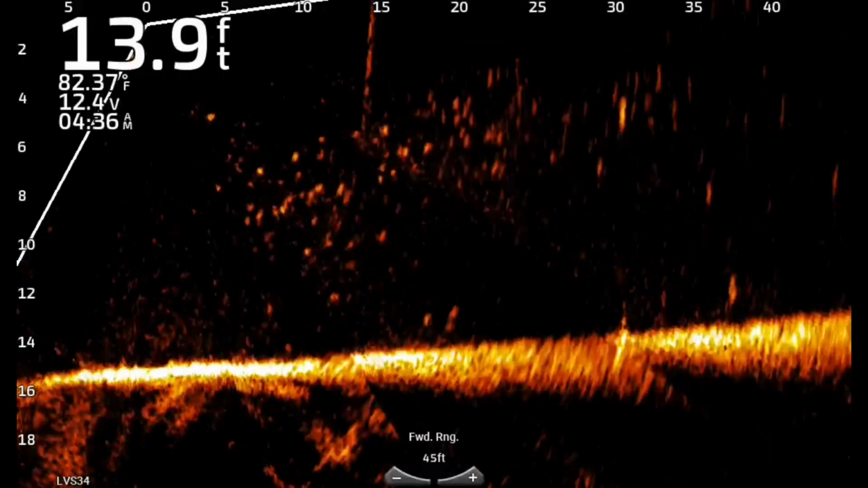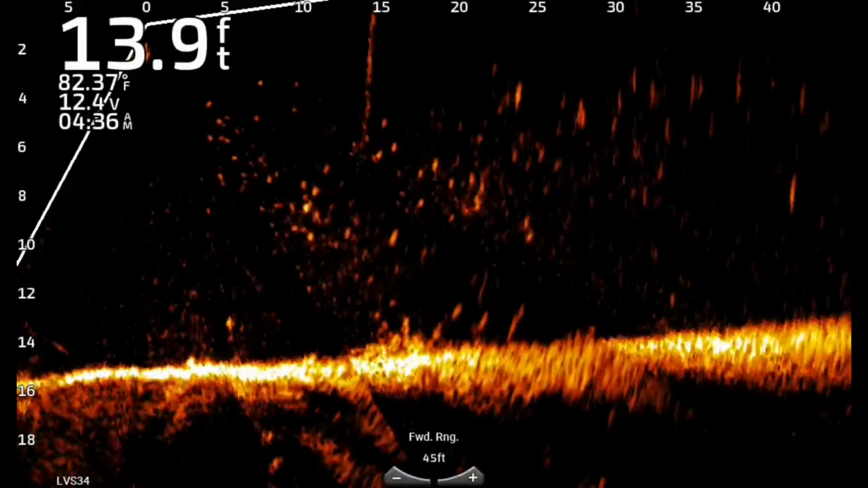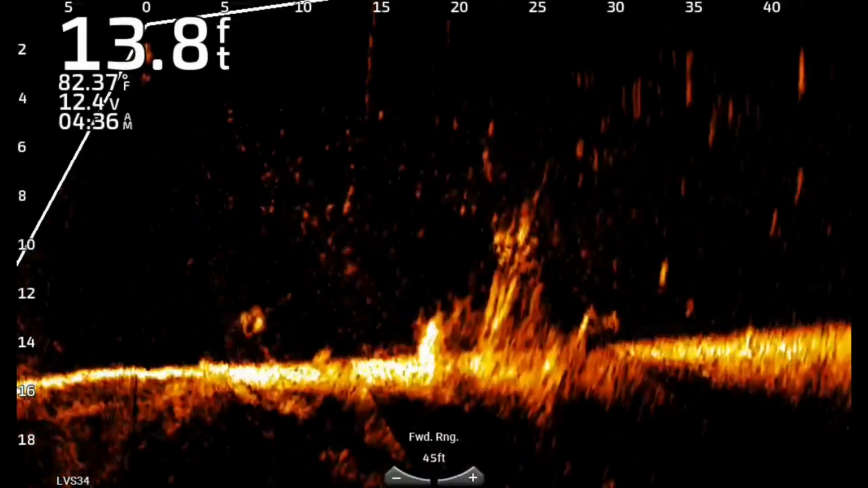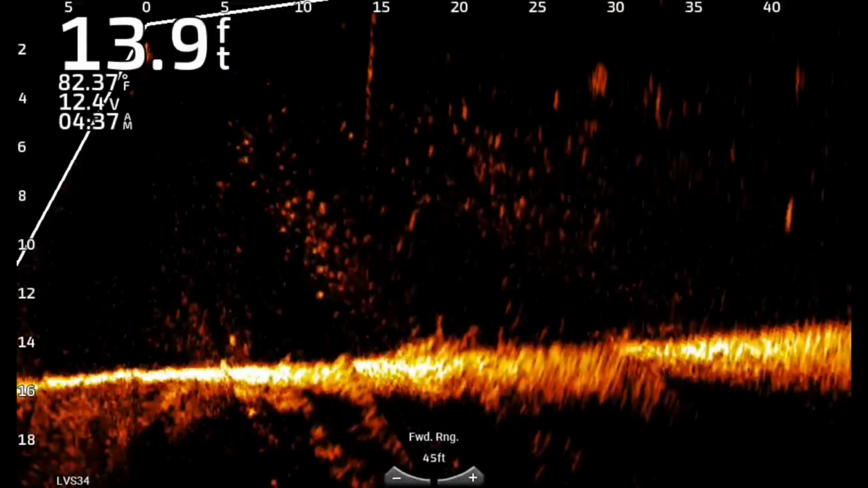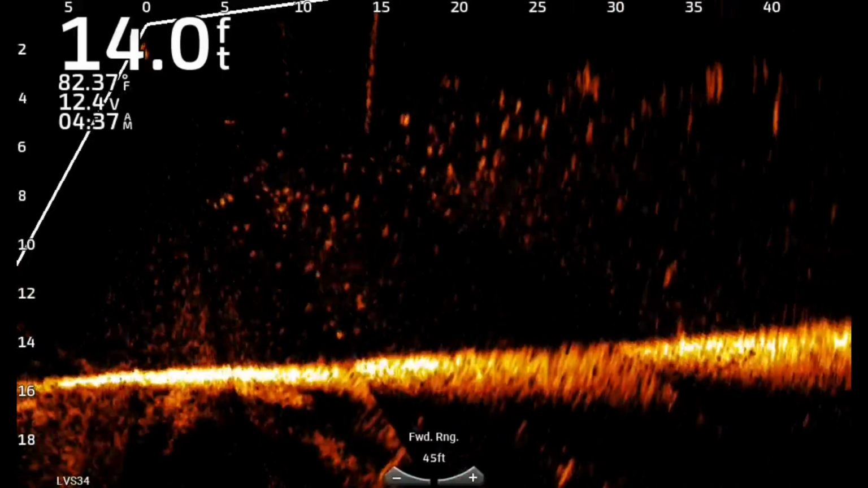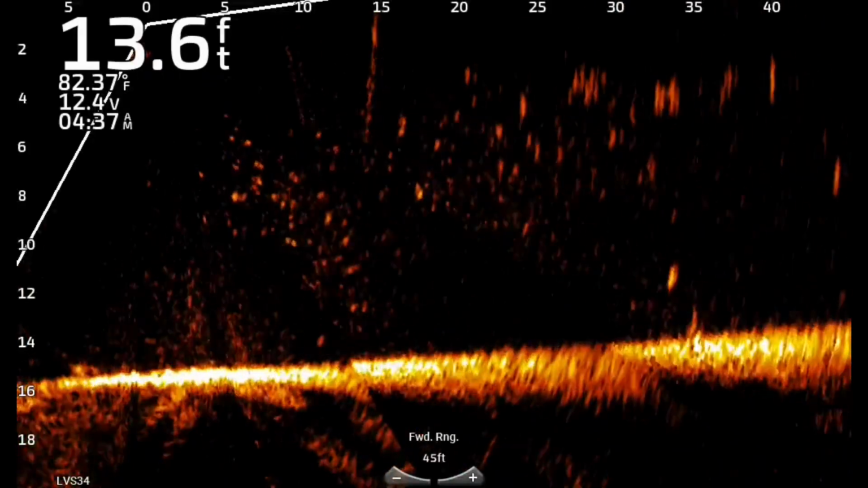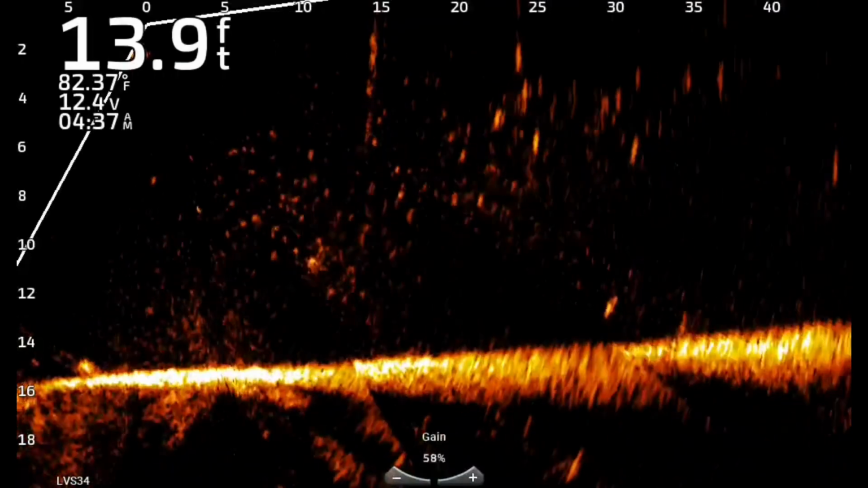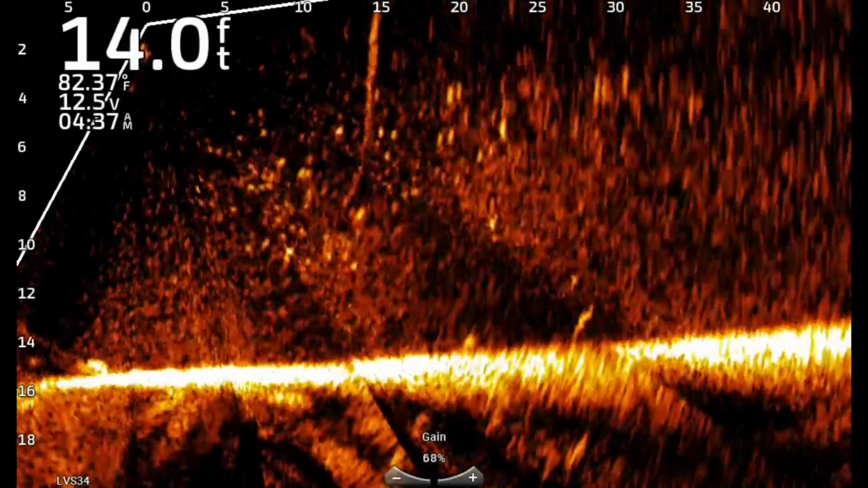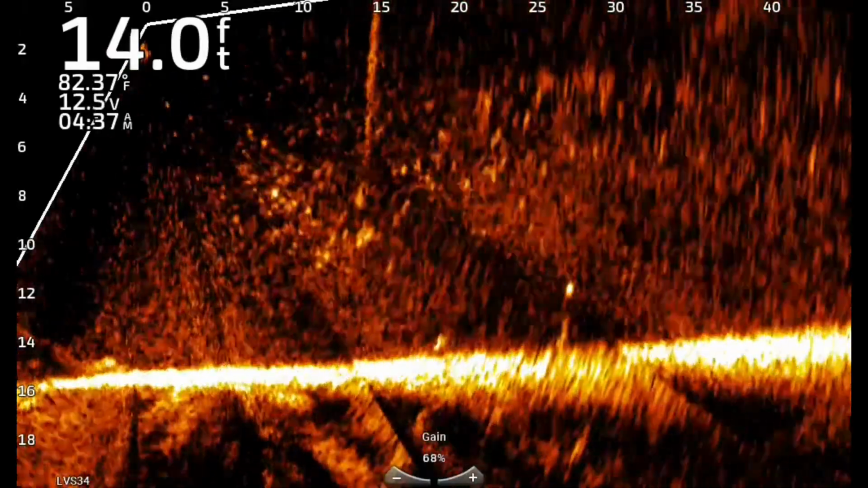Right now, as you see, I've got it on a 58 gain. That was because I just switched back from perspective mode from fishing earlier in the night, and we came over here and did a little crappie fishing. But notice that you still see a lot of minnows and shad in the water right here. And when I switch it to the 68 gain, notice that you get a lot of fuzz.